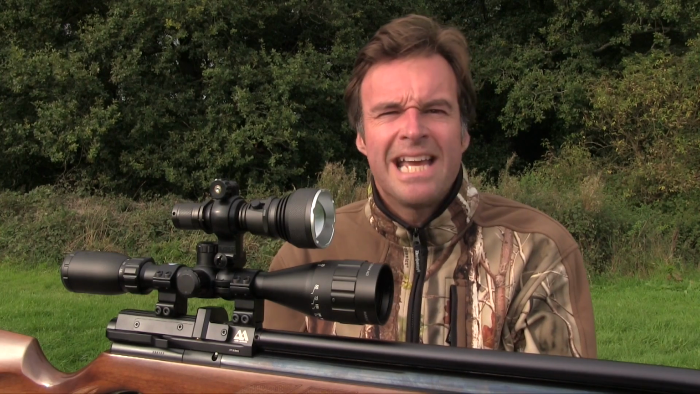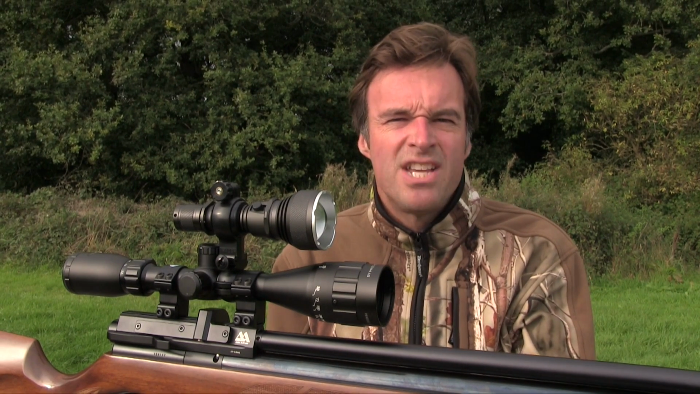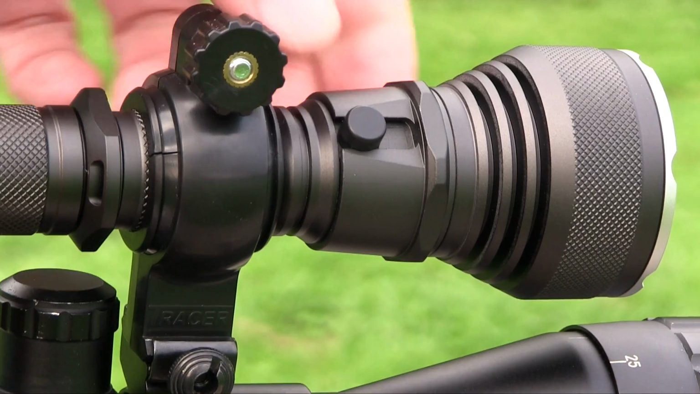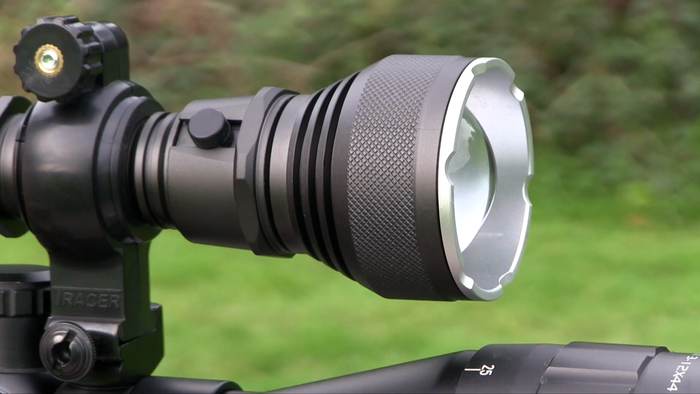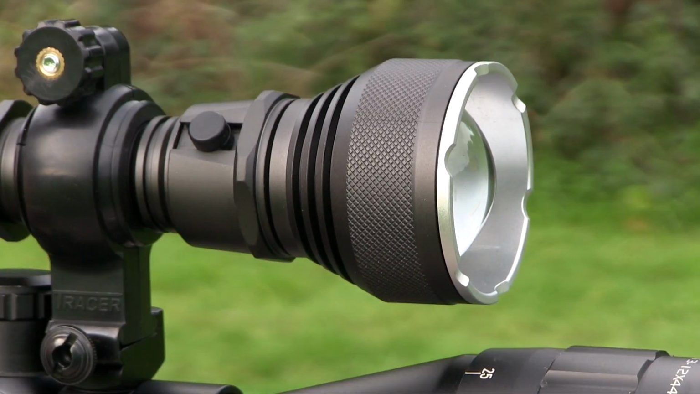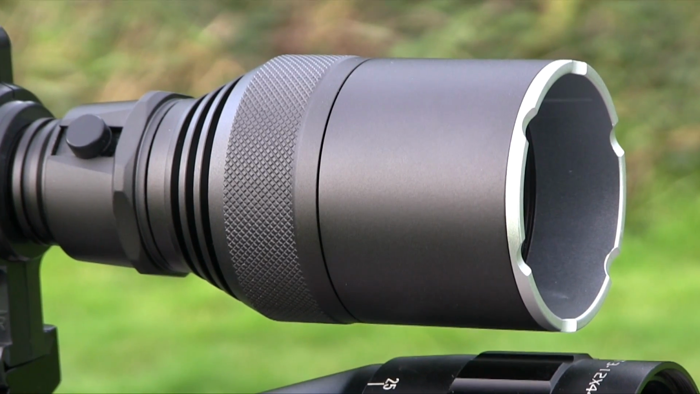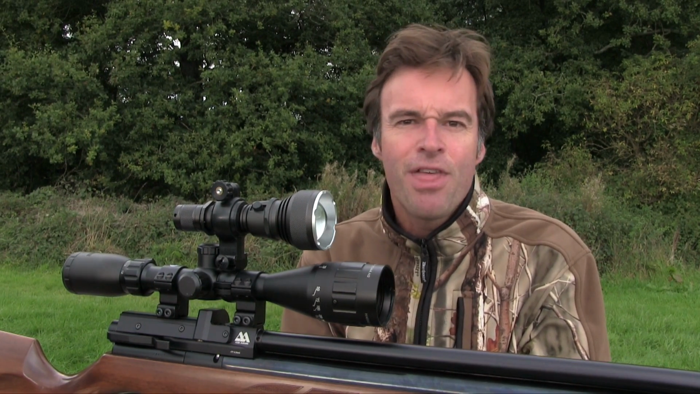The F900 can cast a beam out to 800 metres, which is very useful for long-range spotting. Power is adjustable by means of the stepless magnetic dimmer switch on the side, and you can focus the beam by turning the head of the torch, shifting between a wide flood and a tight spot. There is very little light spillage, and you can reduce it to next to nothing by screwing on the supplied 1.5-inch snoot.